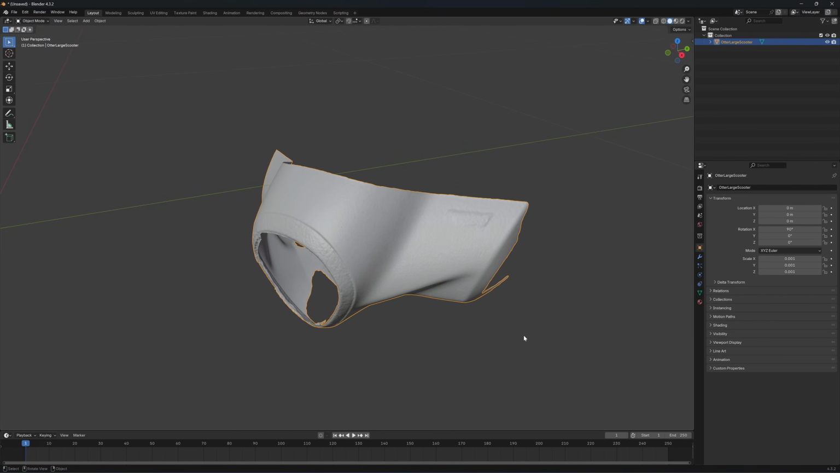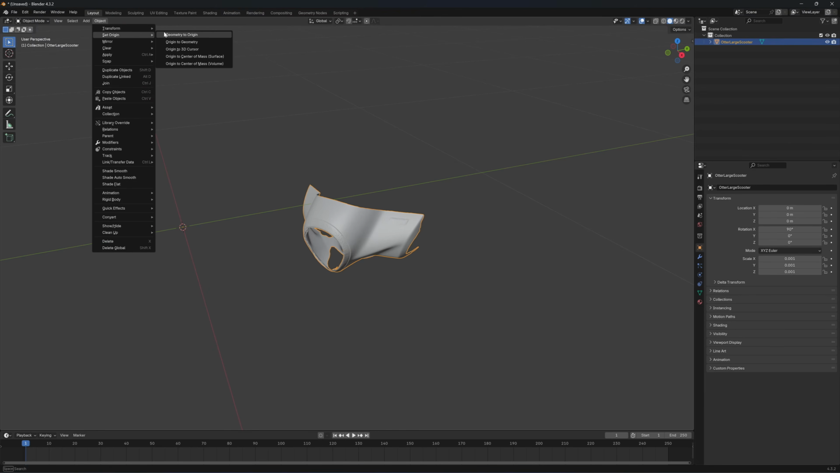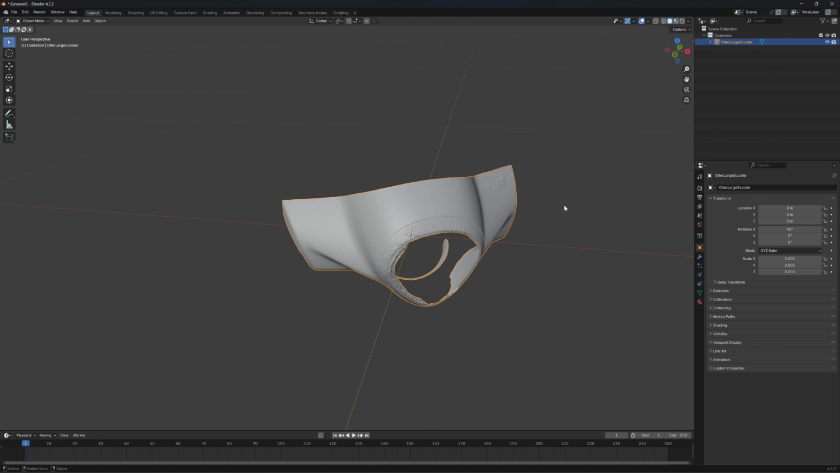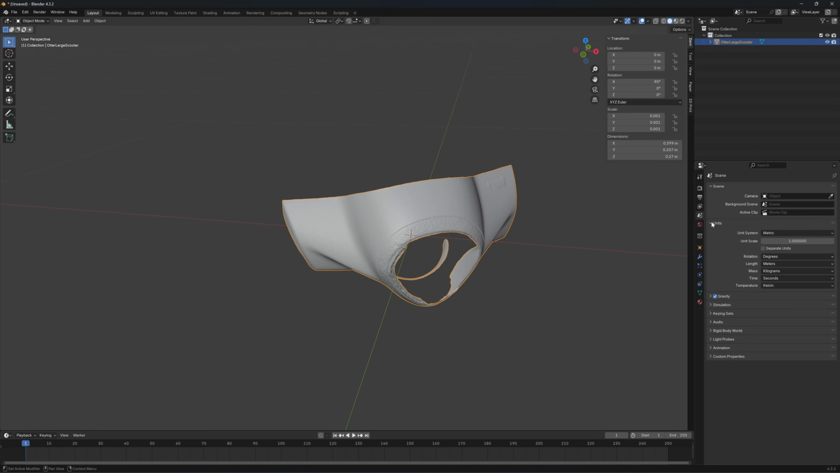Okay. I hit on home button. Next, I'm going to move the scan to the center here. Click on Object, Set Origin, Geometry to Origin. Now it's in the center. Okay, when you click on the object, hit N on the keyboard, and you get to see the size, which is in the meter unit. I'm going to change the unit to centimeter. Okay, now it's in centimeters.